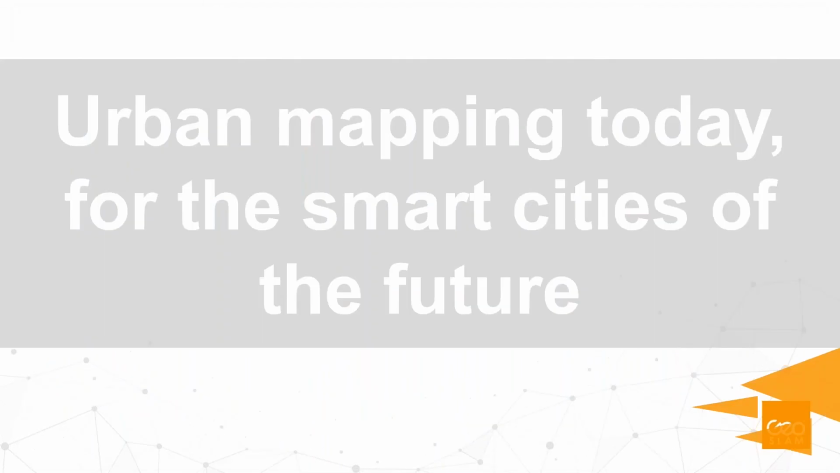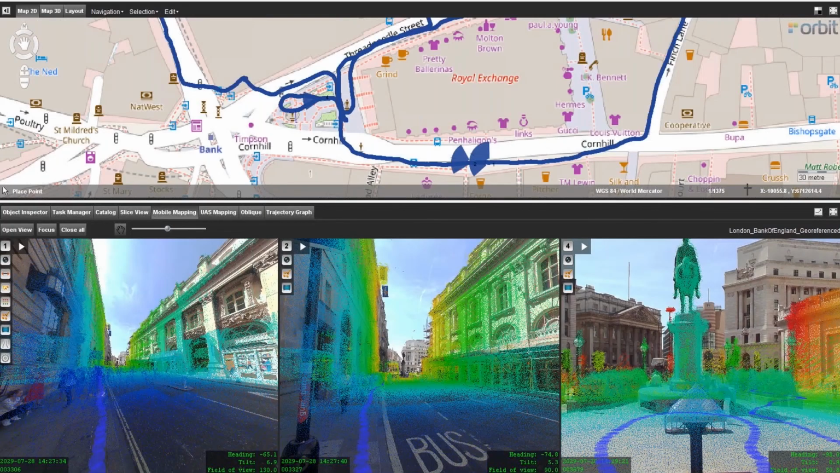So with ZEB Discovery, we say urban mapping for the smart cities of the future. Here, a couple of examples. This is some scanner and image data overlaid from the center of London survey, which took some 15 minutes.